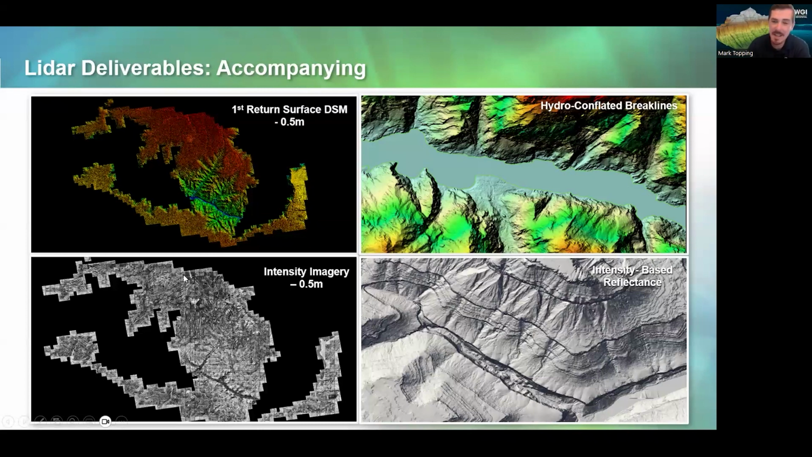Bottom left is what the intensity imagery looks like. Again, this is another raster product that is generated based on the voltage of the signal returned back to the lidar receiver. And that shows a grayscale of the reflectivity of the surface. So light is absorbed by darker colors, light is reflected by lighter colors. And that's where you can use lidar intensity as a help, maybe not the entire solution, but as an assistance in identifying what features are.